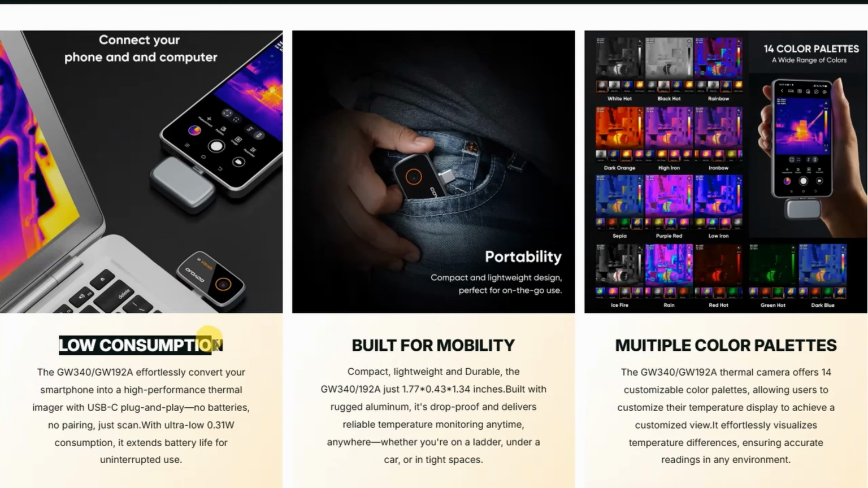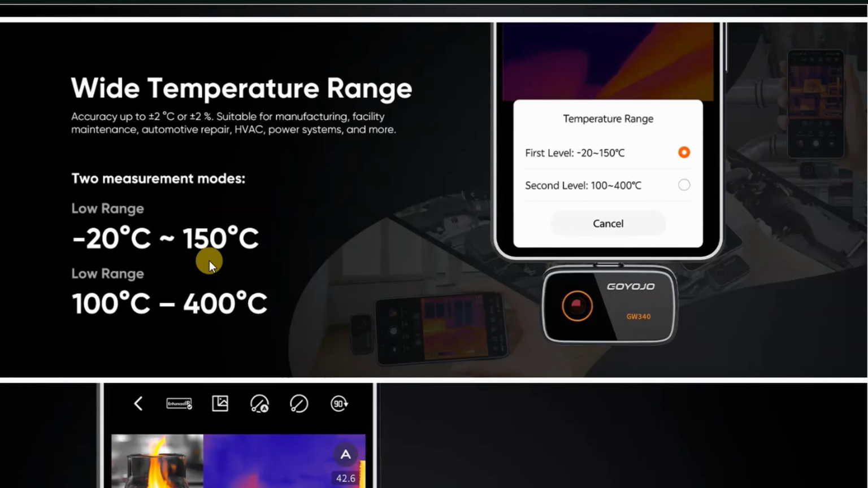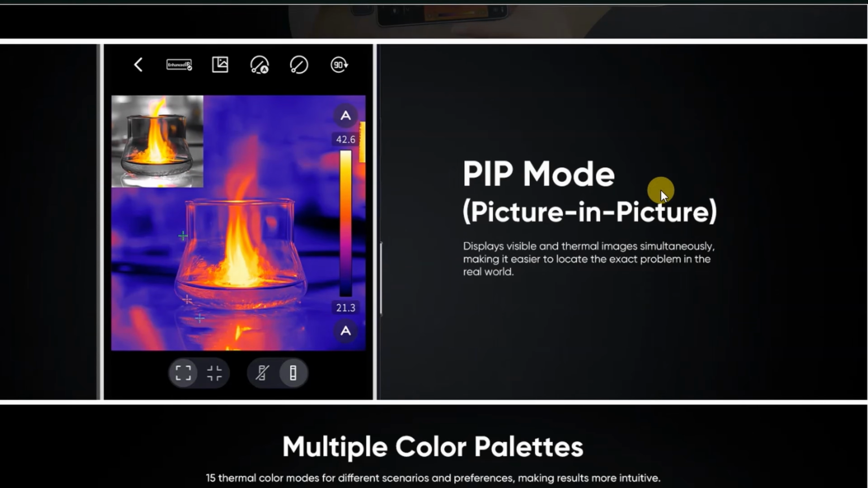Low consumption and no batteries are needed because it will be connected to the smartphone, and it is plug and play, and it has a USB Type-C plug. I'm not sure, I will see if there is any other adapter included in the package. And it can work in two measurement modes. One is between -20 and plus 150 degrees Celsius, and the other is between 100 and 400 degrees Celsius. It has a picture-in-picture mode where we can see both the thermal camera view and the regular camera. And the price is approximately $200.